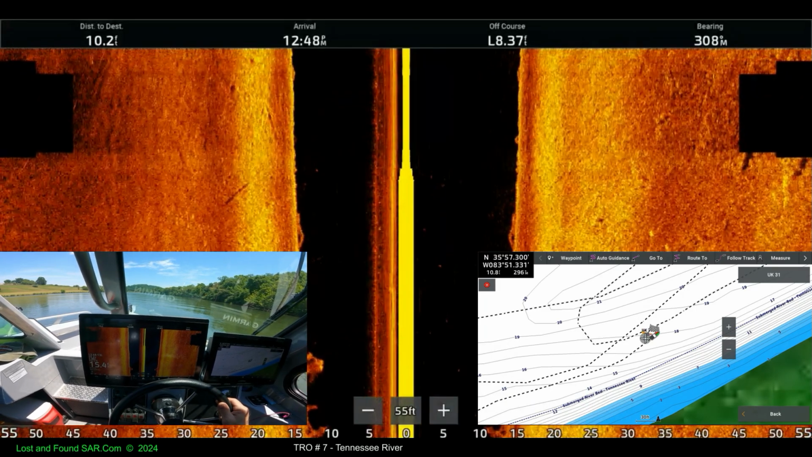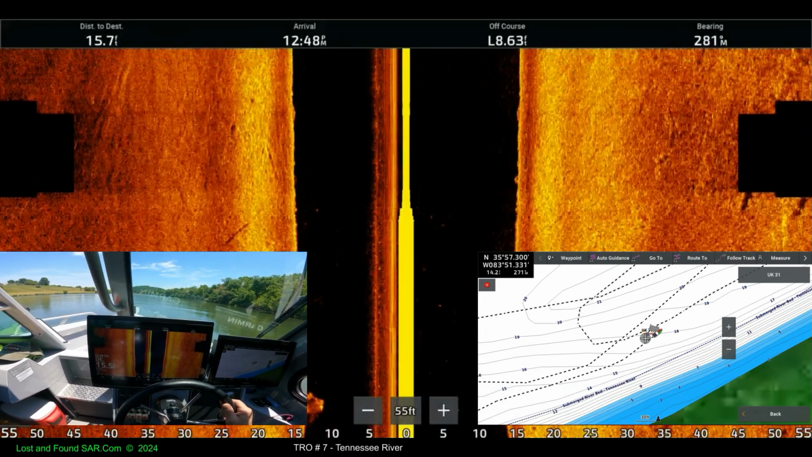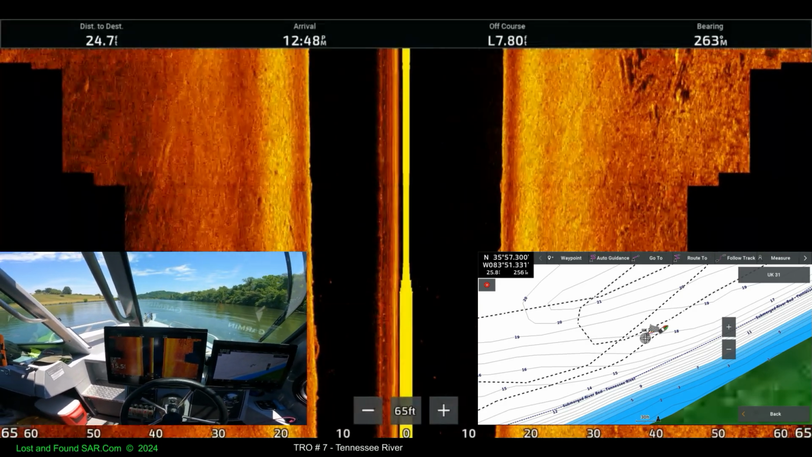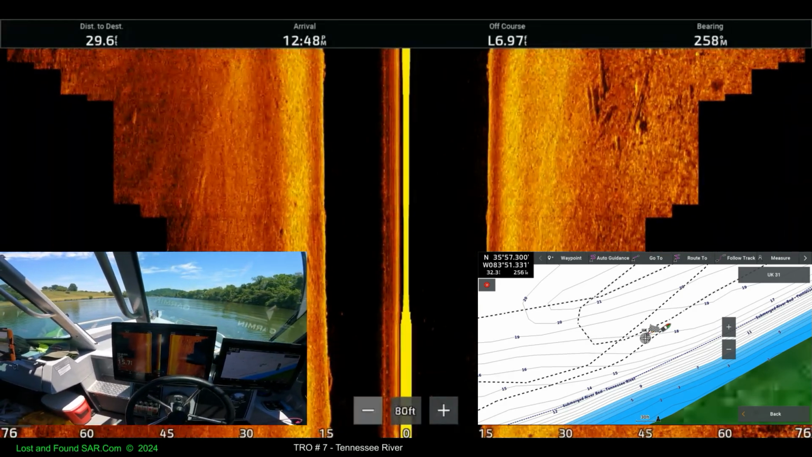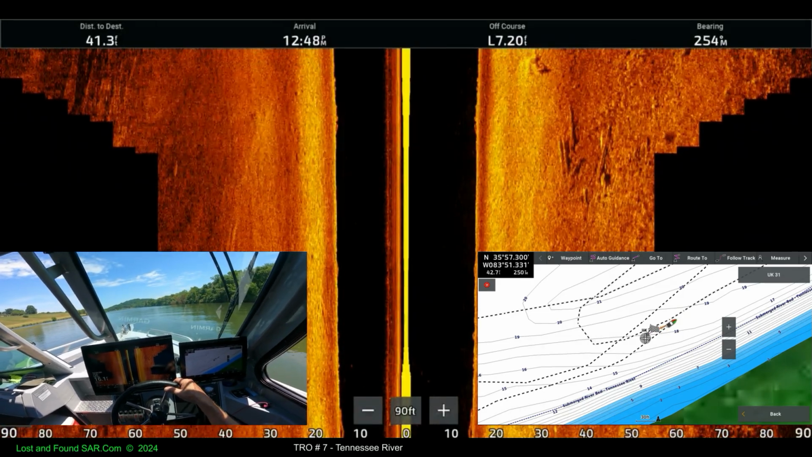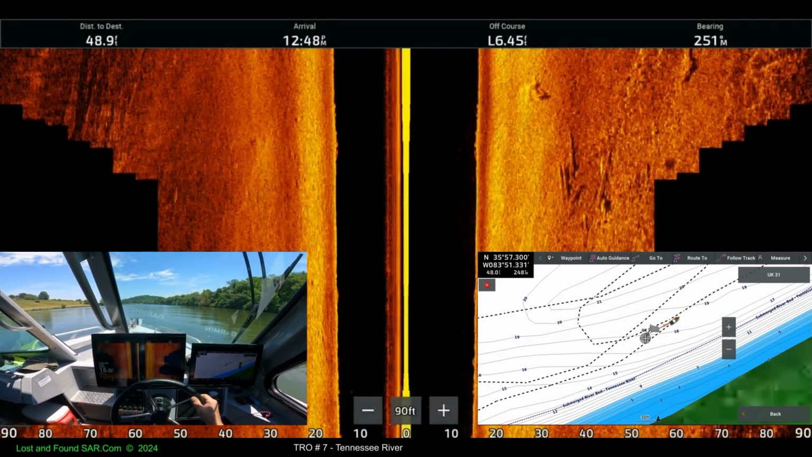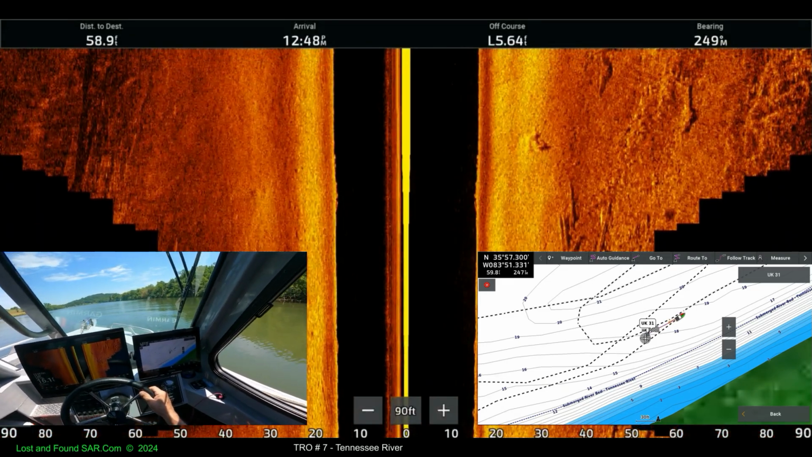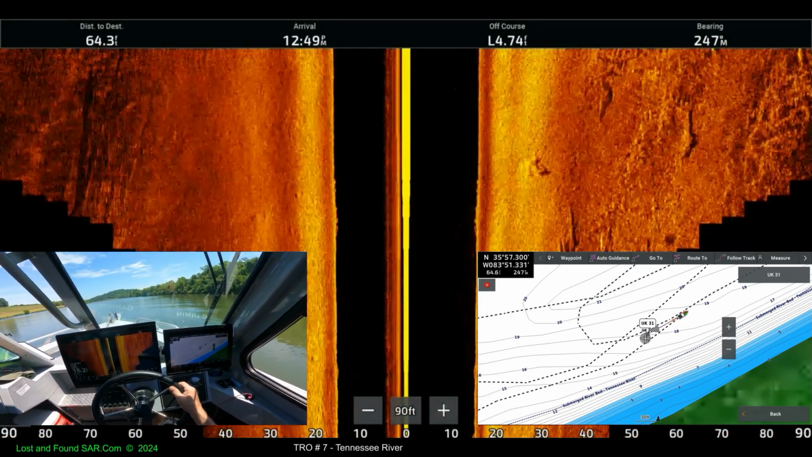Change from the 3 screen. Whatever it is. Go back to your 90. Yeah, I don't know what it is. Box or something, looks like.